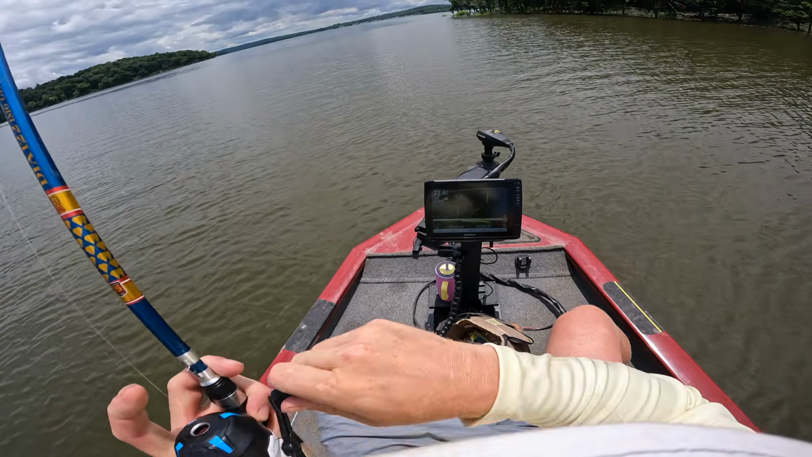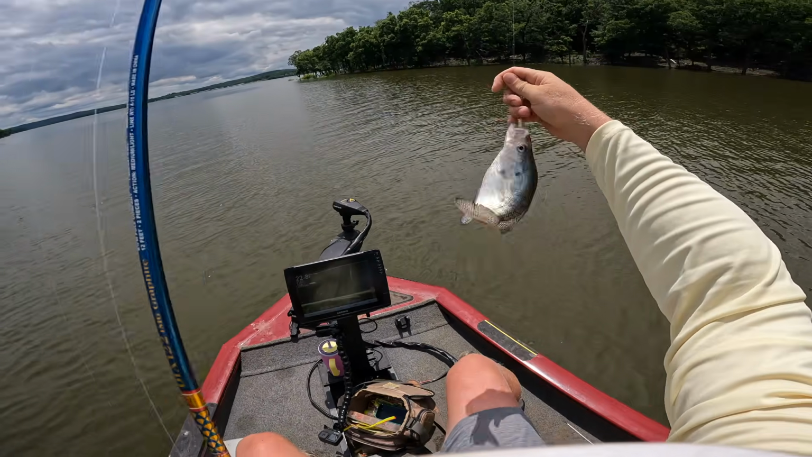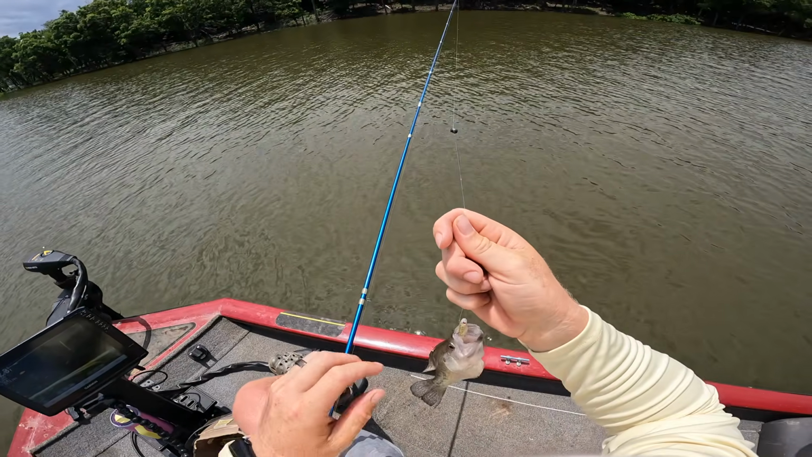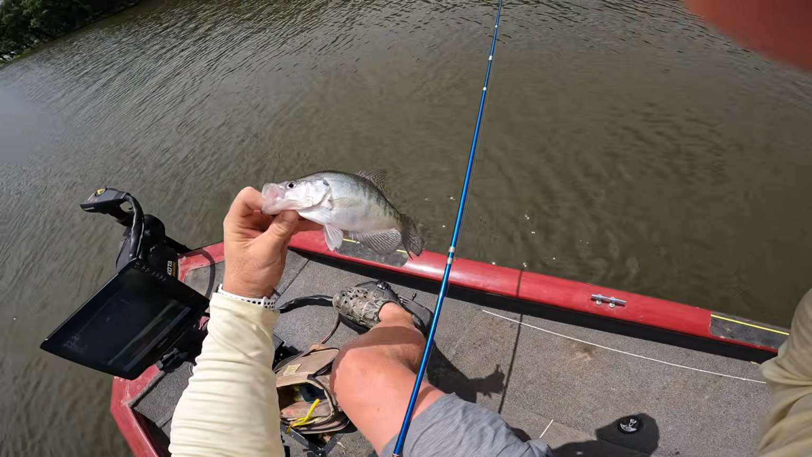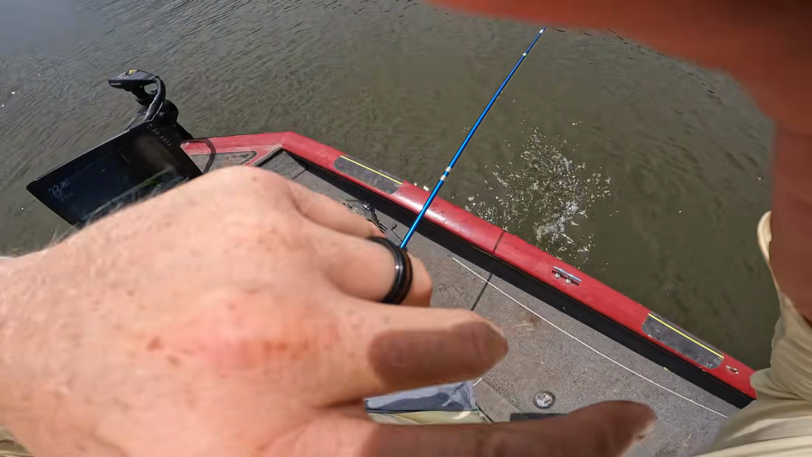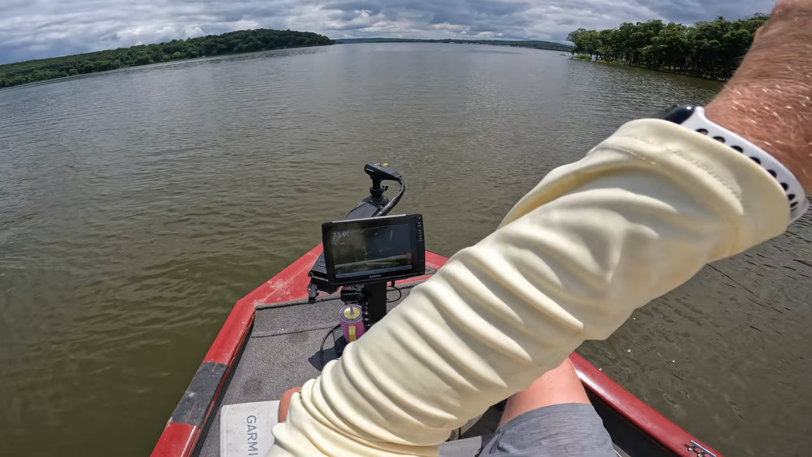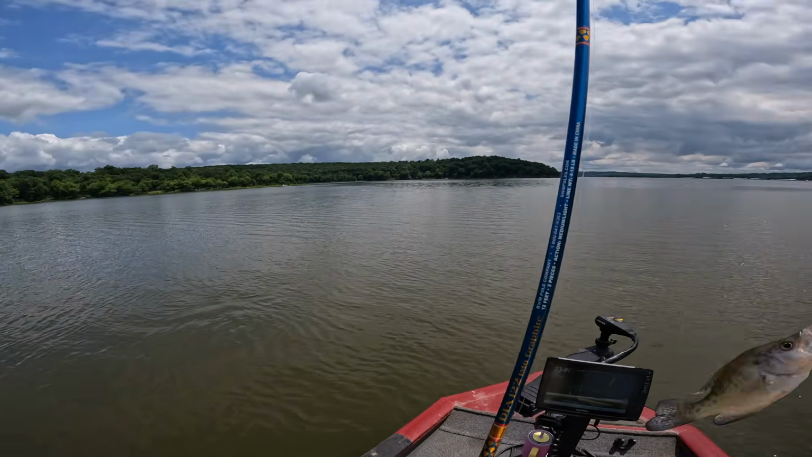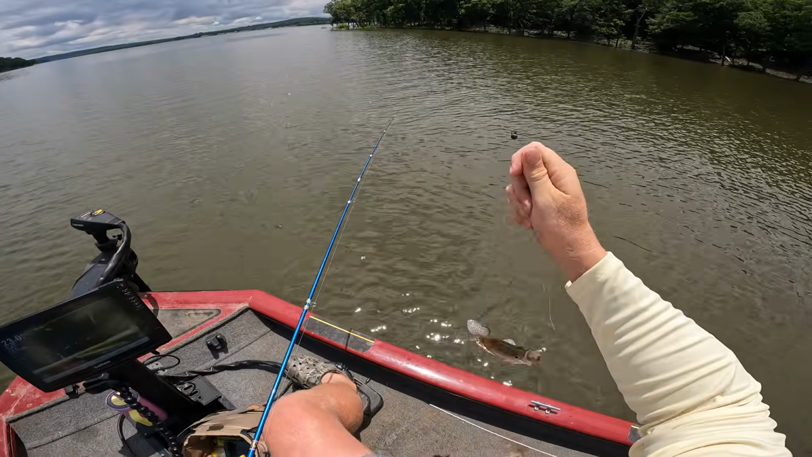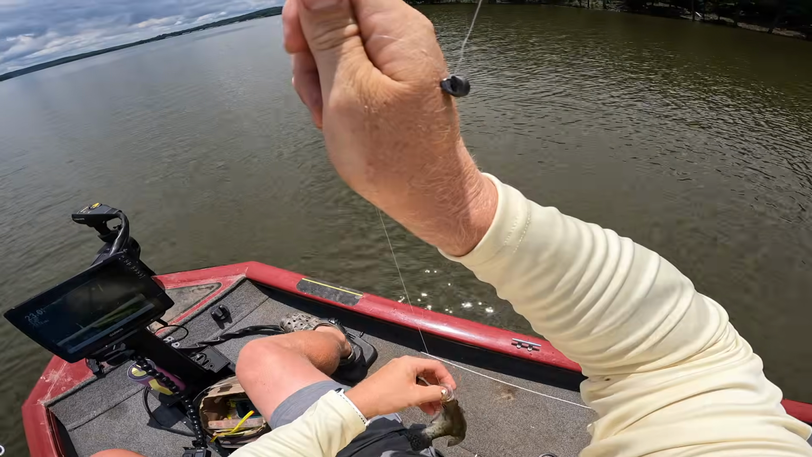Got him. Oh, he ain't gonna be a keeper. He's probably a keeper, but I'm not gonna keep him. Thought he was bigger than that. He's definitely a keeper, but I'm gonna throw him back. Got him. That's the better one of the two, I believe. About the same size. Gosh dang, they're all little today, but I'm catching some fish.